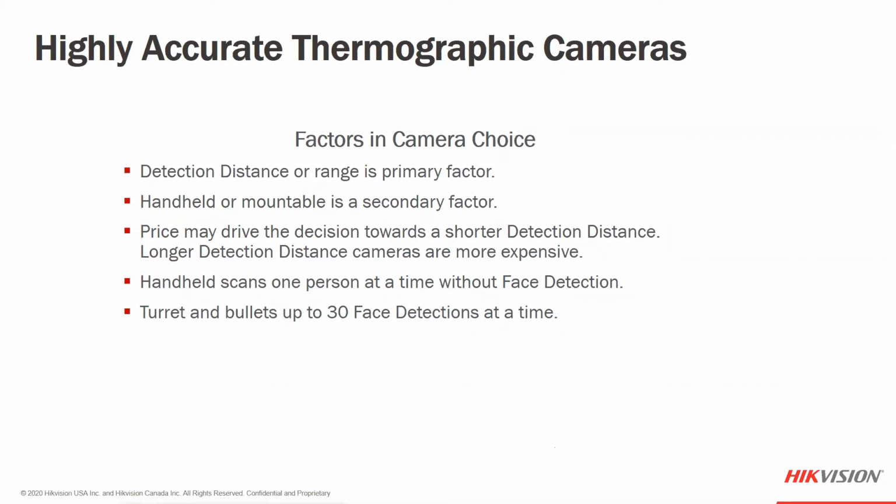How far away from the camera are we going to be making the temperature measurements? Where is the screening checkpoint? Are they going to walk through a funnel? Is it going to be a queue that they filter into? Does it have to be mounted permanently? Can it be a handheld device as a temporary solution?